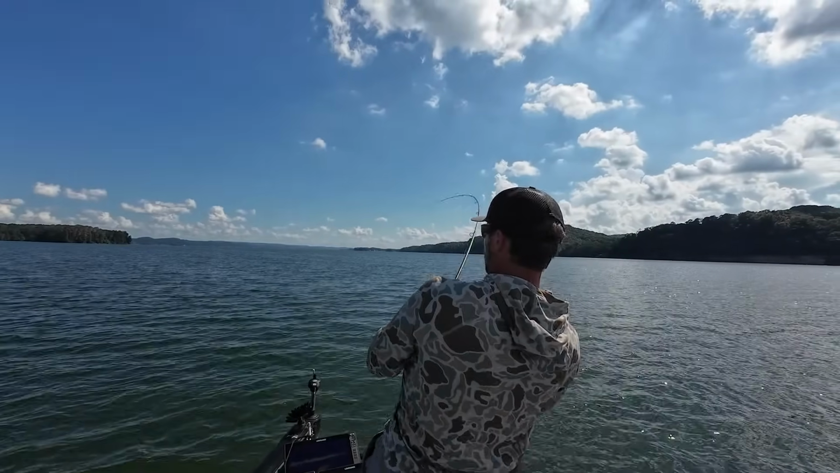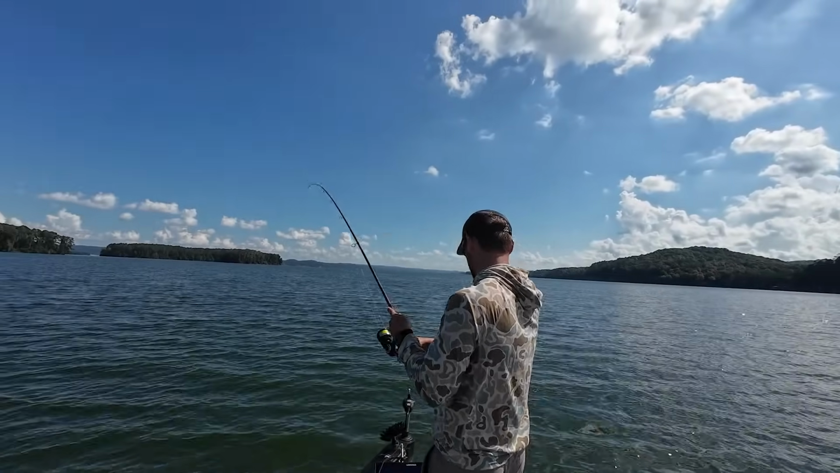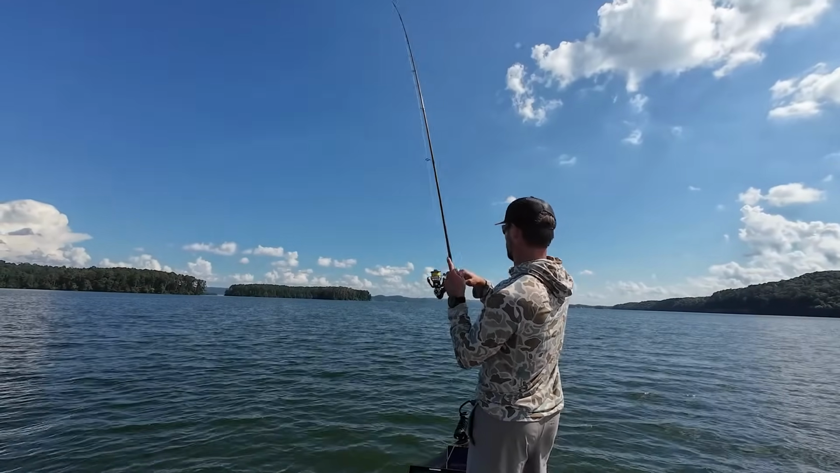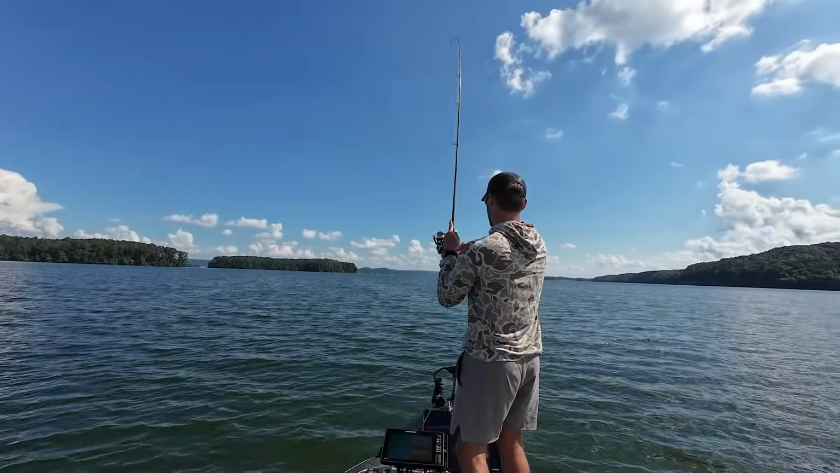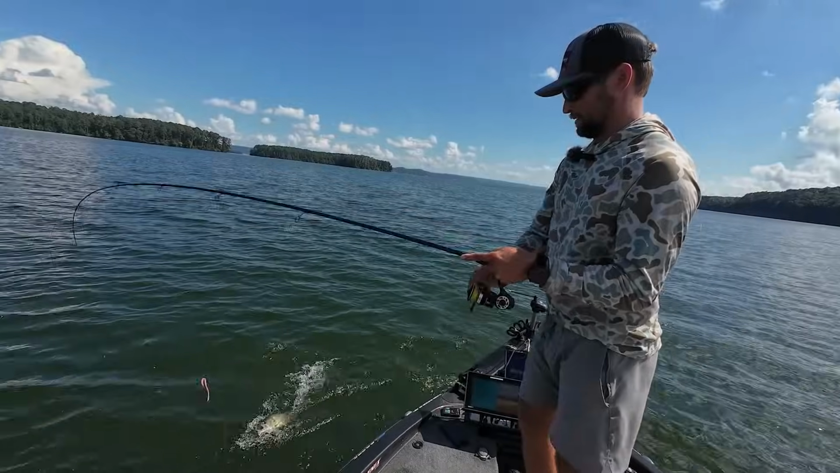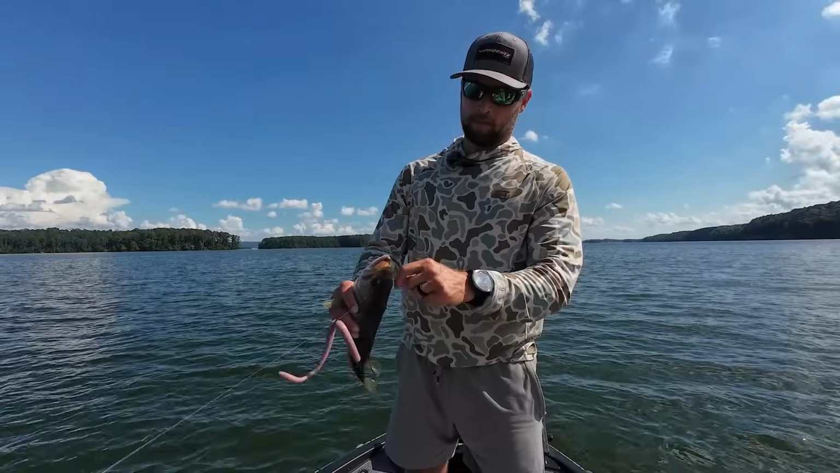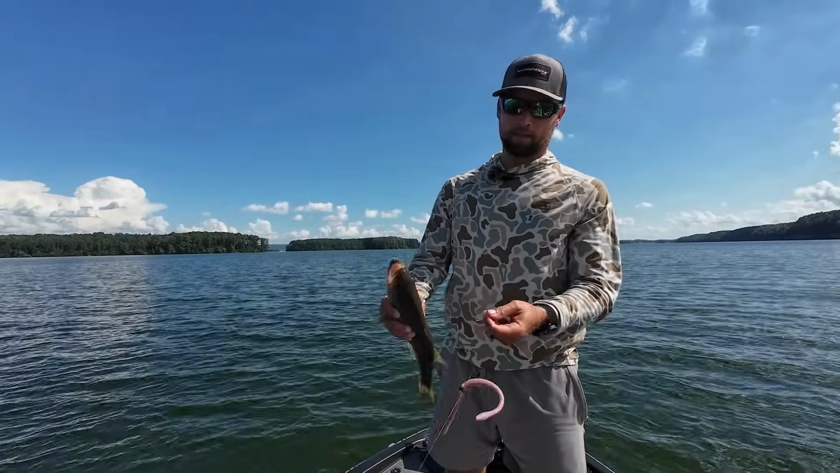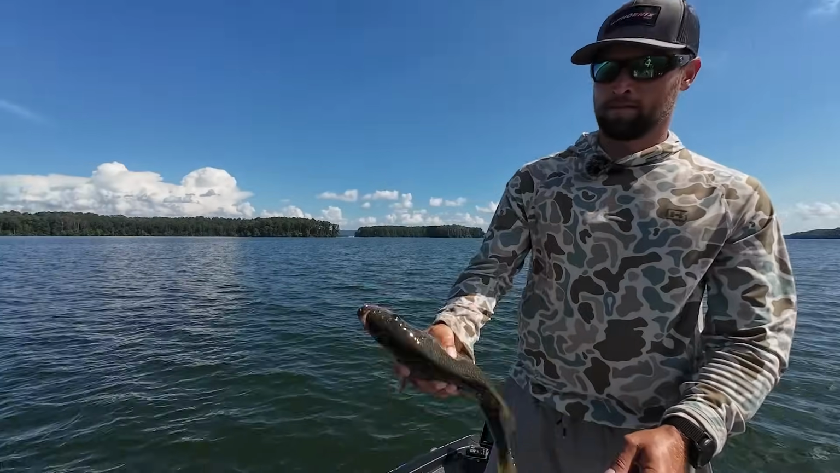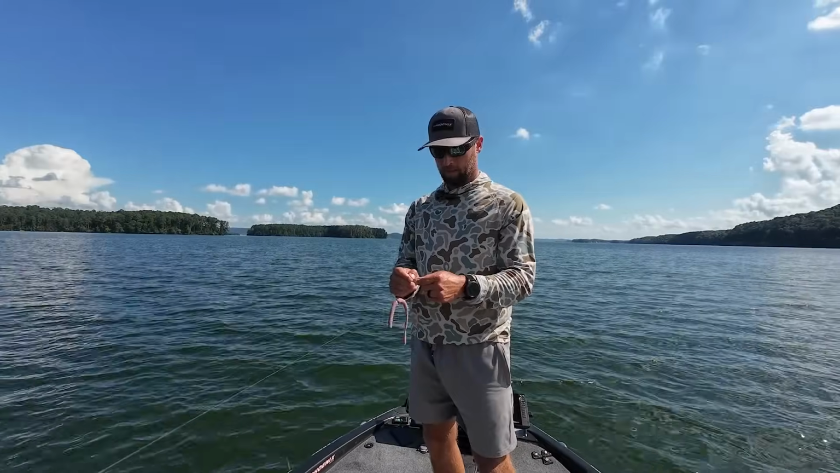We might have been, I just bumped it up a hair, dude. We might not even have been on the juice, but they're so thick. They're everywhere. Another one bites the dust on the Nico rig. So many bass. I'm just addicted to catching them.